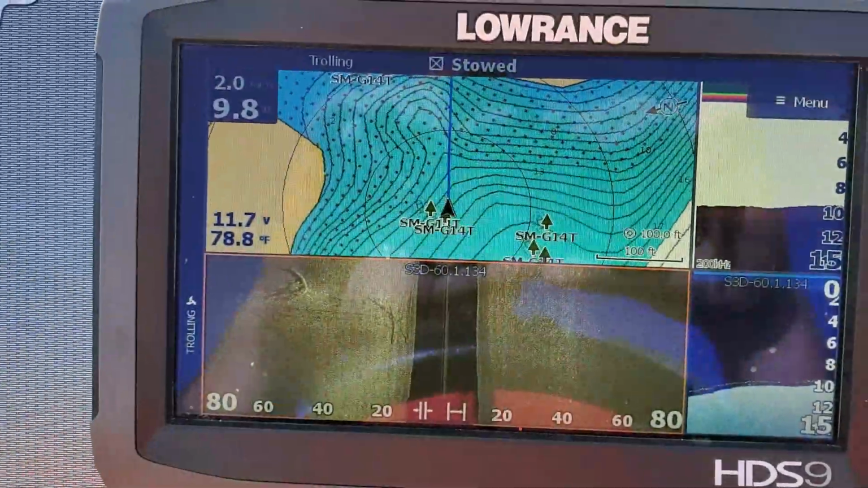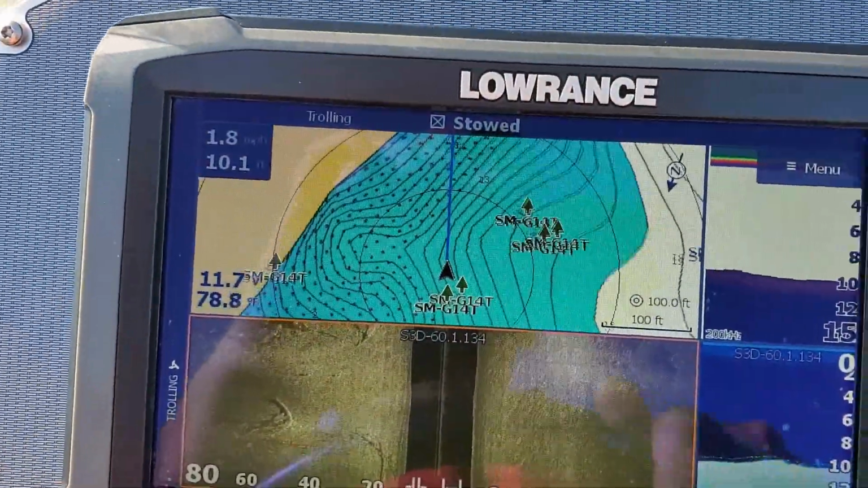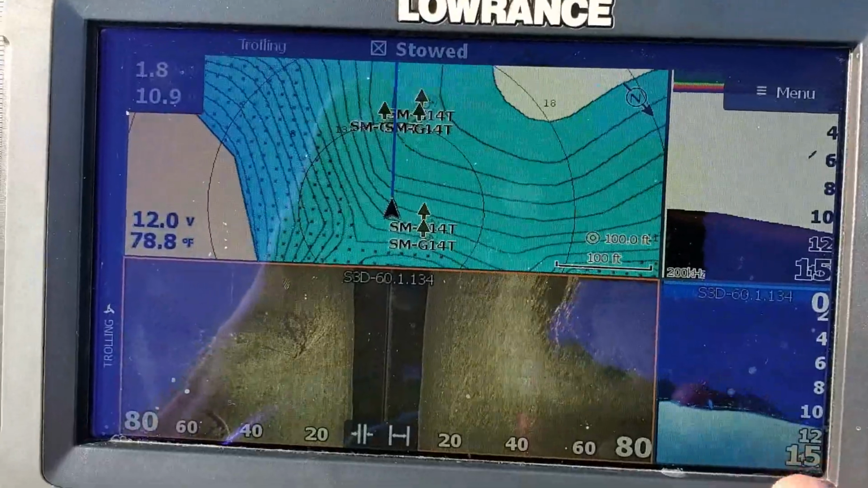And in fact, on my fish finder in the front, as you'll see, I've actually got my down scan here that is at the back of my boat. I actually have that showing up on the front fish finder as well. So I use this one, both the front and the back.